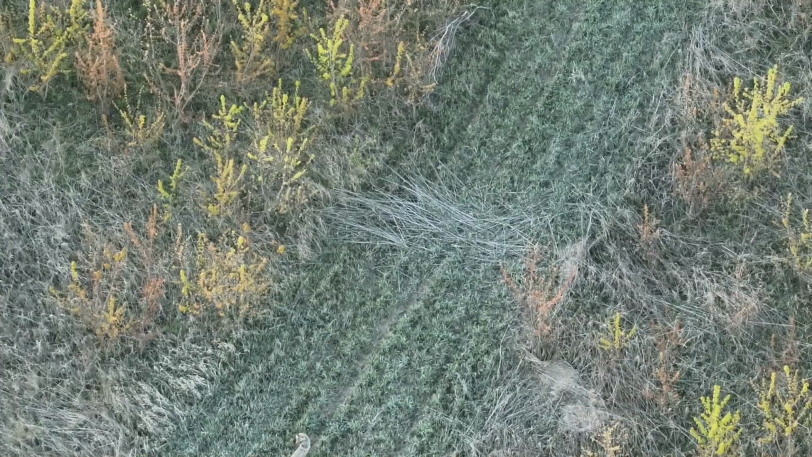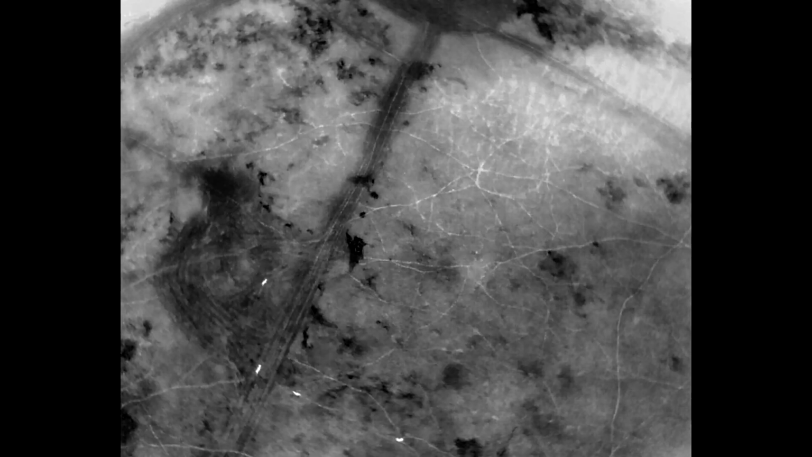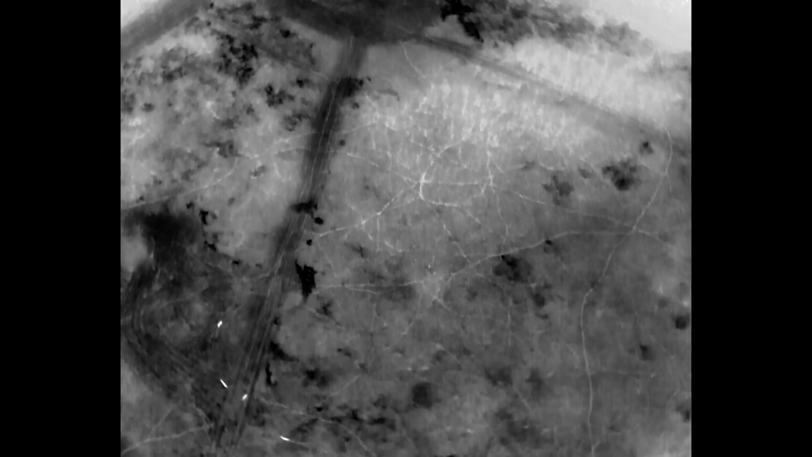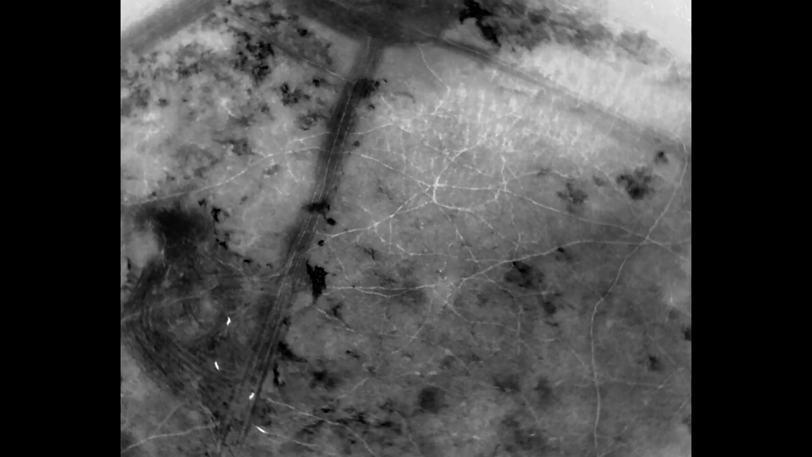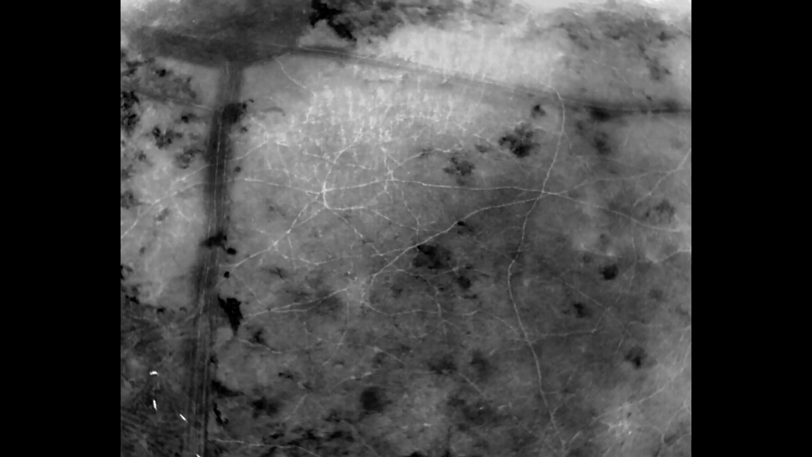And here's the coyote in the screen here looking back. Very hard to stay on it, and it's using the game trail. Very interesting. But very hard to stay on a coyote at 400 feet, or 330 feet, with a Mavic 3T. I was pretty excited at this point. I didn't really have buck fever, but it was an interesting thing to see.